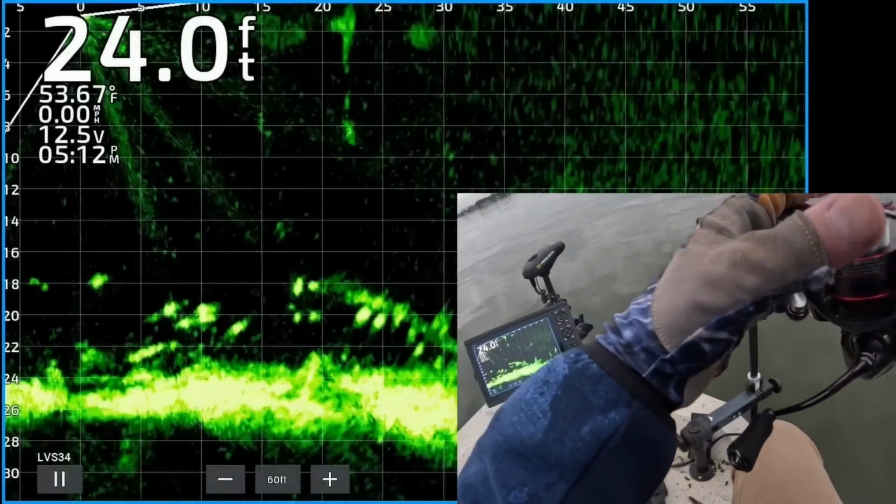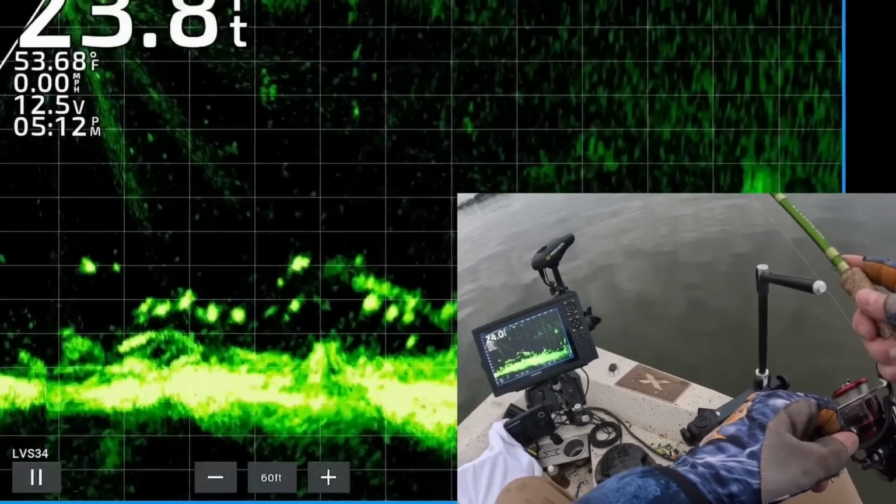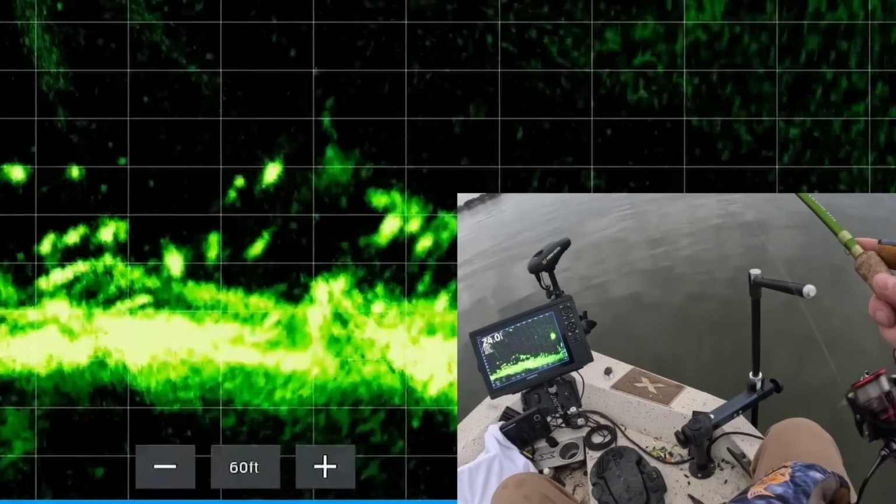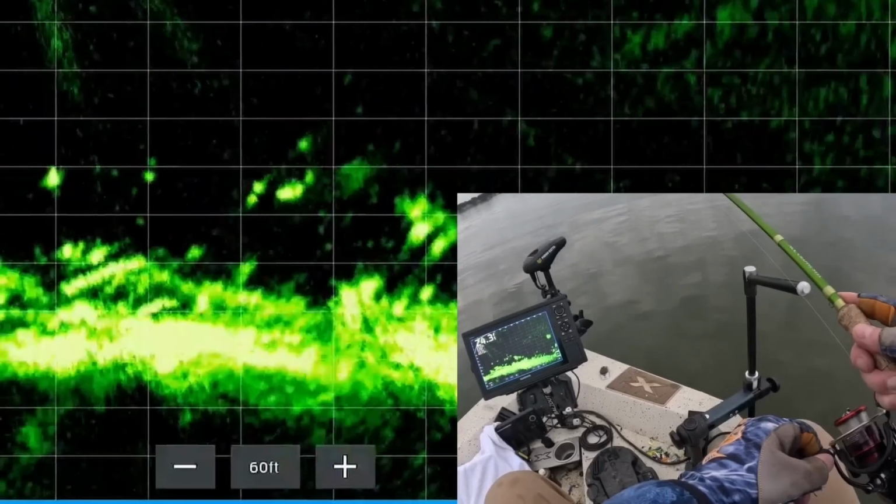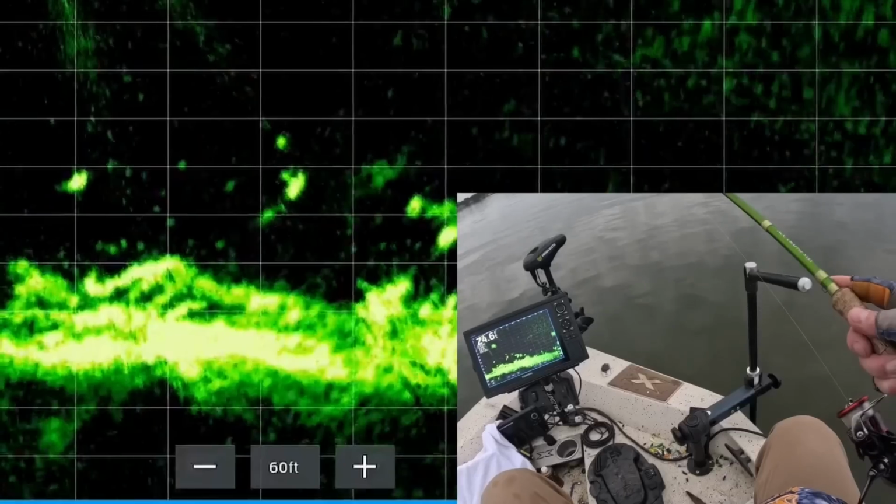There you see the jig and weight dropping down. I should have cast a little farther to try to catch those two big ones right under the limb, but I'm coming up on top of that one fish. Just about to get on top of it. Notice how I twitch it a little bit. You want to get their attention.